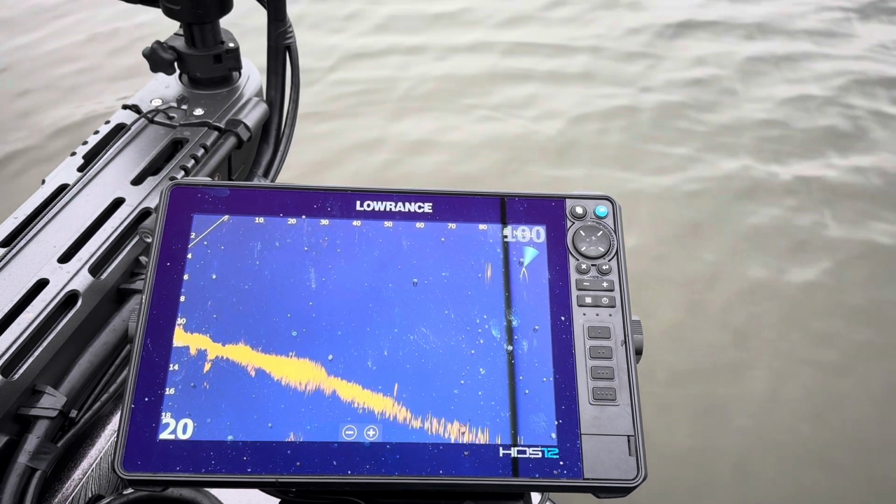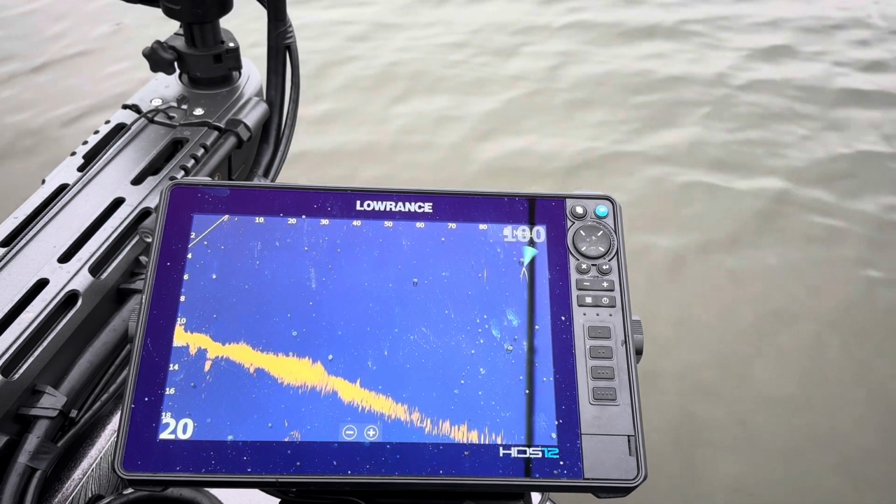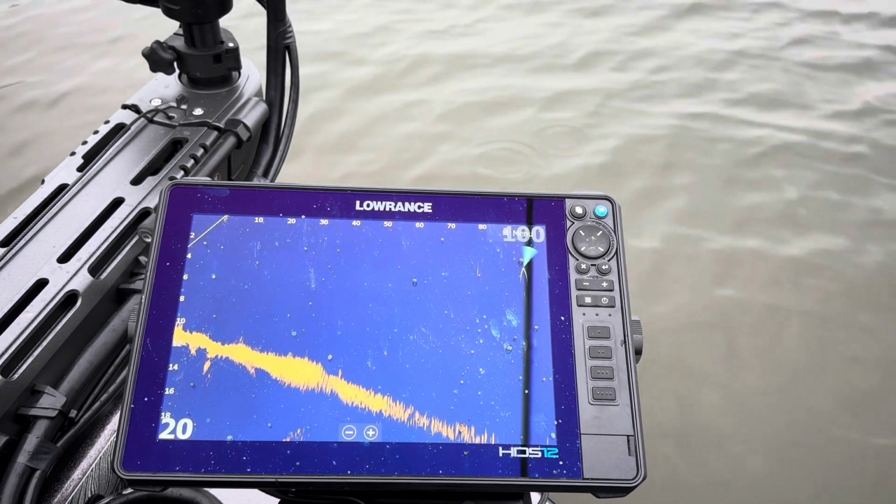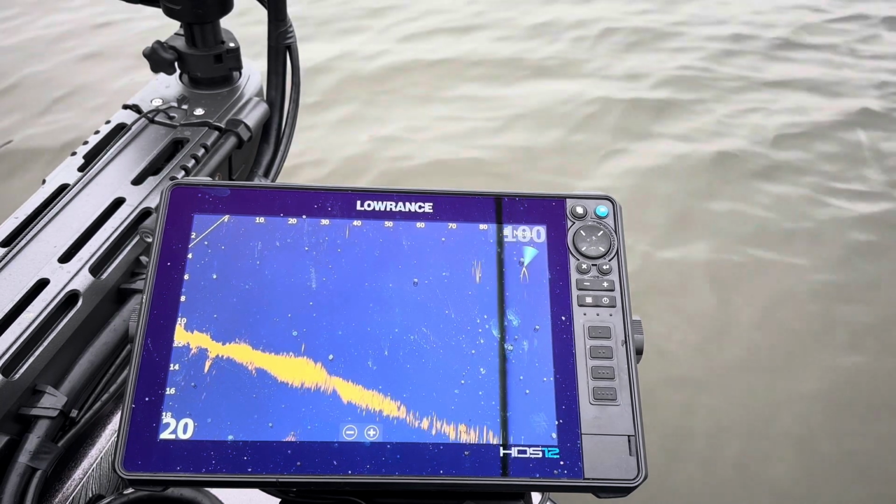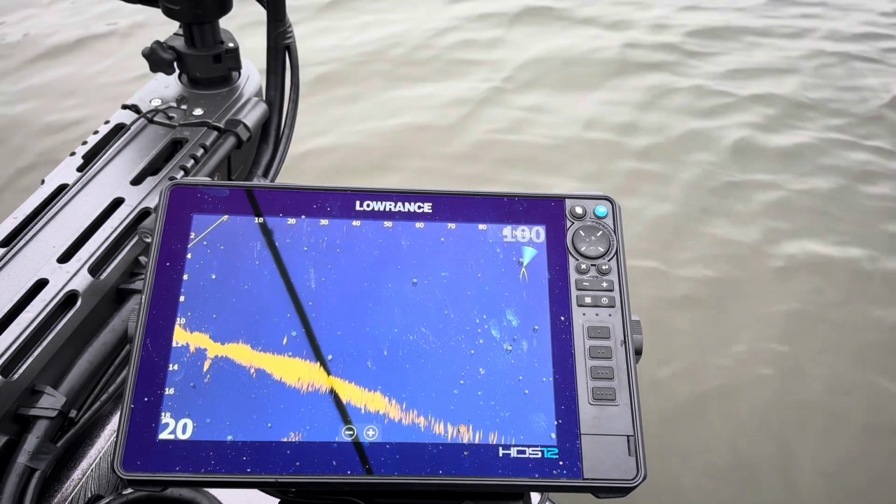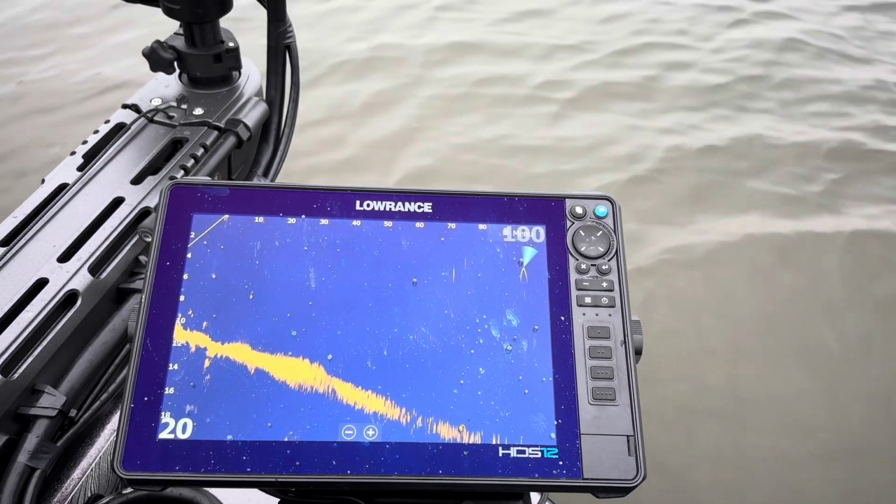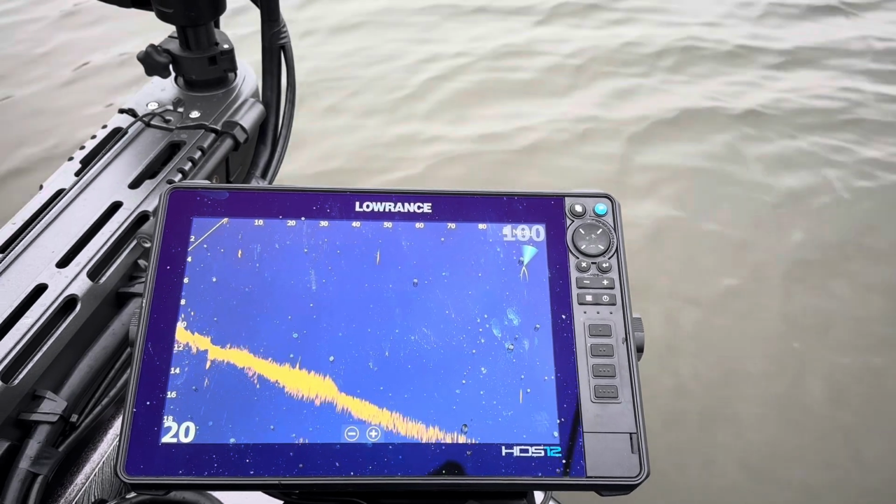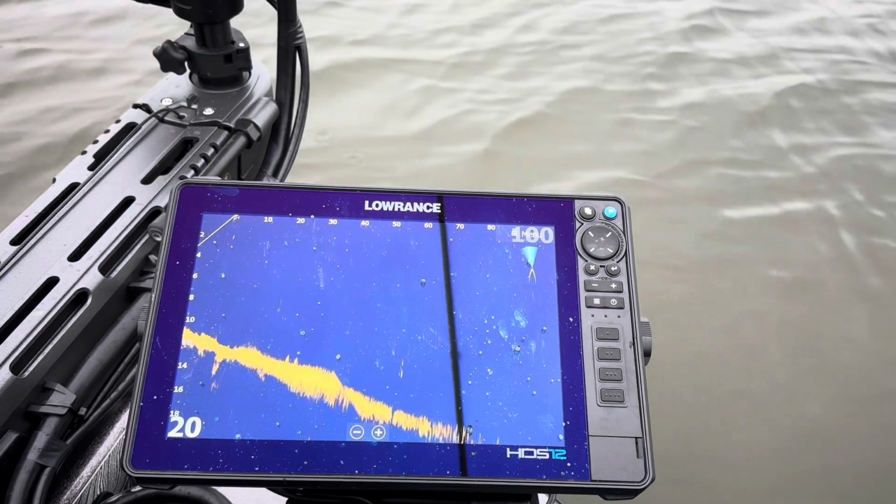But that's the key. That's really all I'm doing out here, is just finding these areas, whether it's a little current seam or whatever's causing the fish to be there, and just working that bait back nice and slow, going right along the bottom. That's been the ticket. We'll keep moving around a little bit here and I'll film it and see if we can't get you guys one with a whole cast to catch.